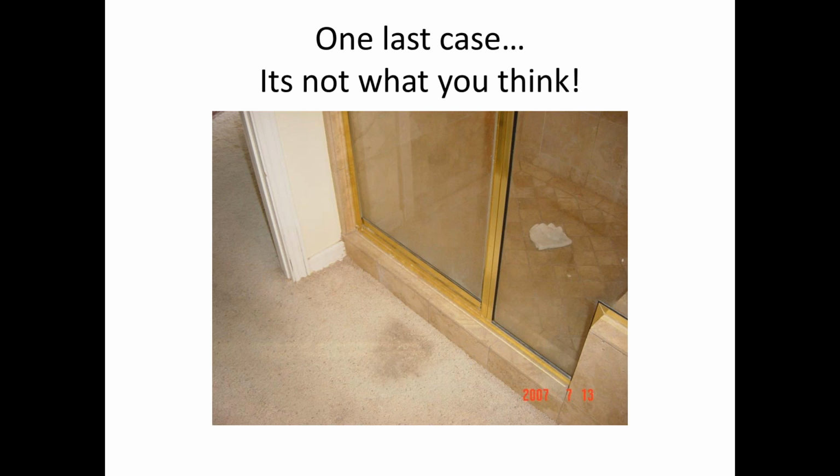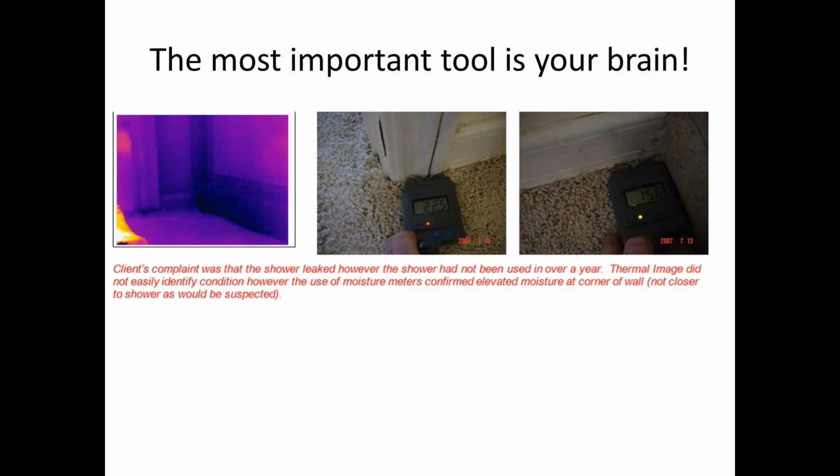I want to leave you with one good case. I want you always to understand that it's not always what you think. This is a client who called us because they had a leaking shower, or so they thought. A little bit of research, we were able to find that our moisture content was quite higher away from the shower than it was near the shower, which made us suspect. And the fact that the client hadn't even used their shower in over a year. Why would we have elevated moisture?